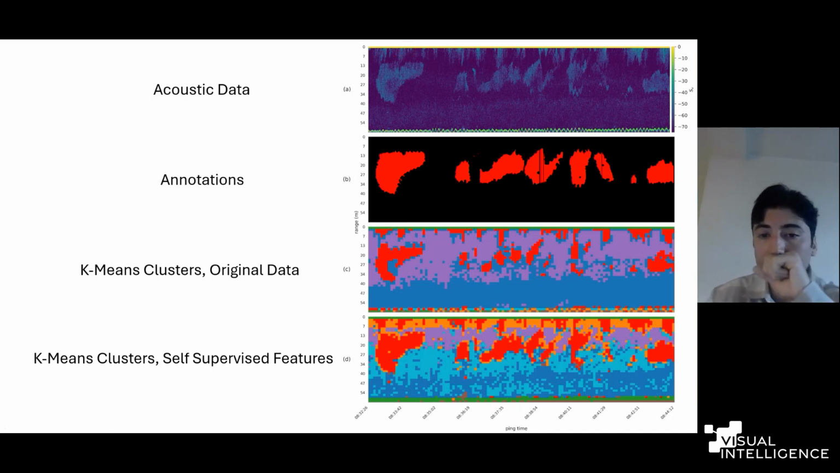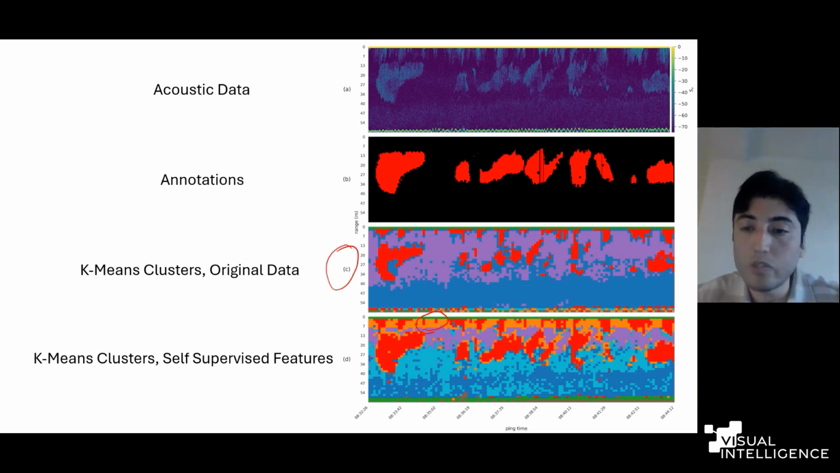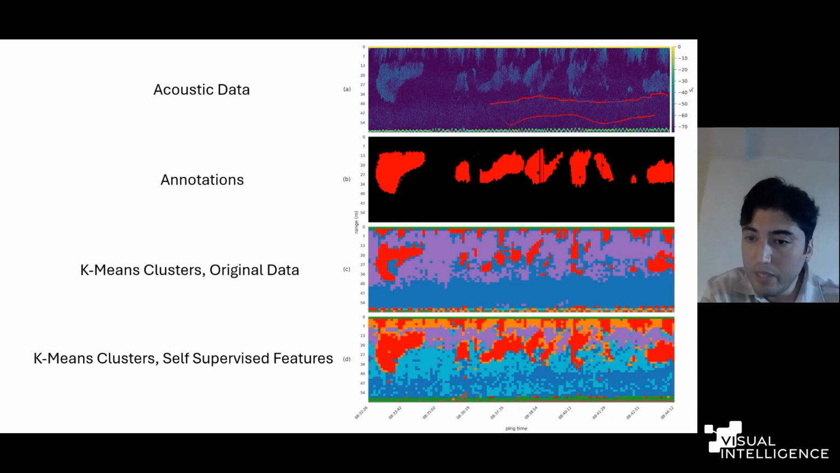But there is another interesting thing here. As you can see, close to the sea surface we have an orange cluster, so it is basically representing a layer close to the sea surface. It has a different structure, which is not seen in the clustering when we use the original data. Also, for the surface layer here, we believe that this color is trying to capture those behaviors.